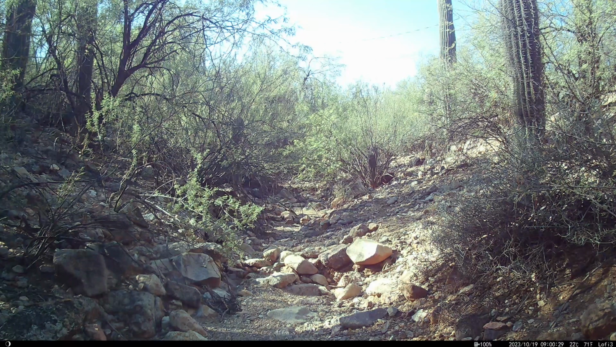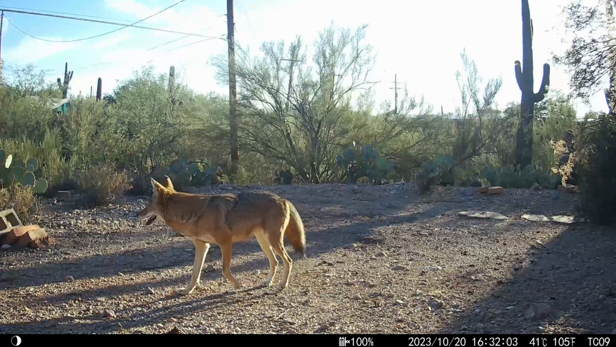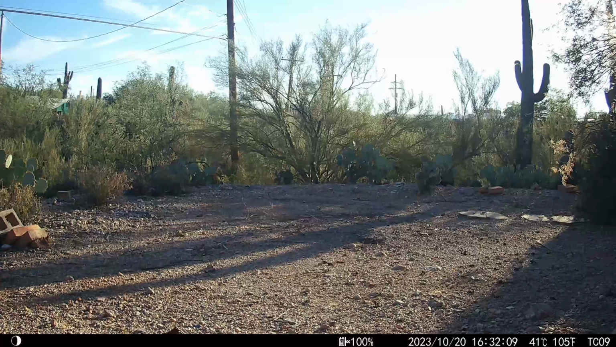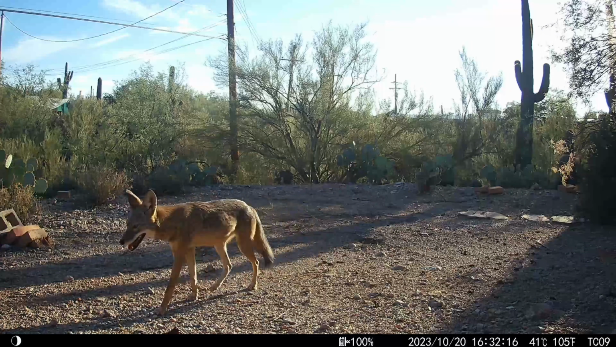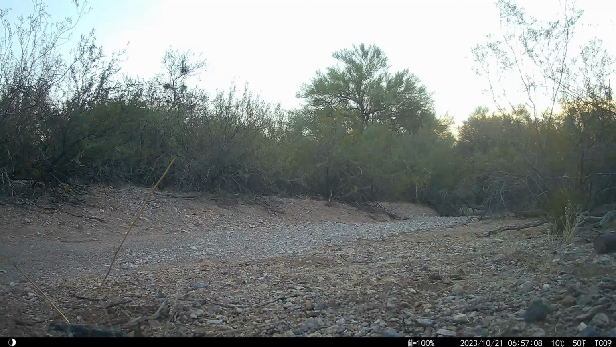I love watching a coyote run. Here it is again, that big, beautiful coyote. I'm just totally in love. It's always traveling with this other one. Here's another adorable investigator.